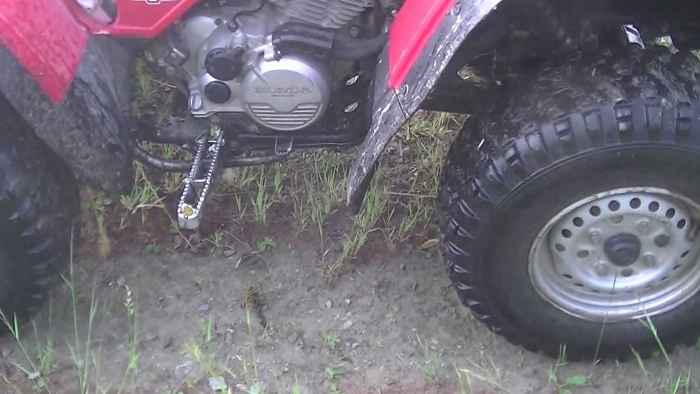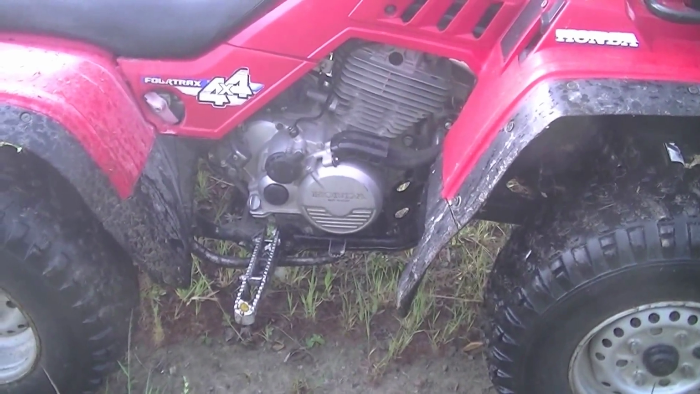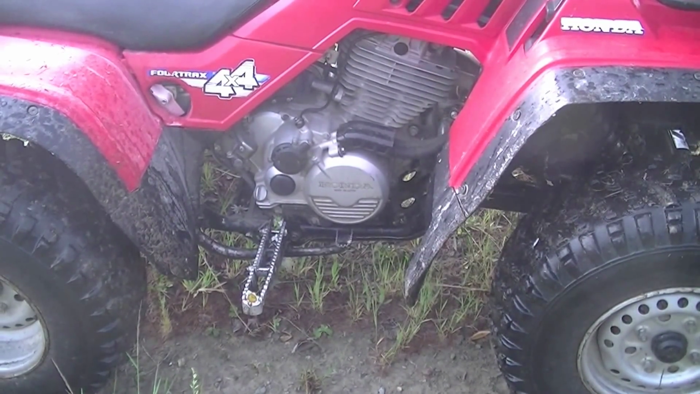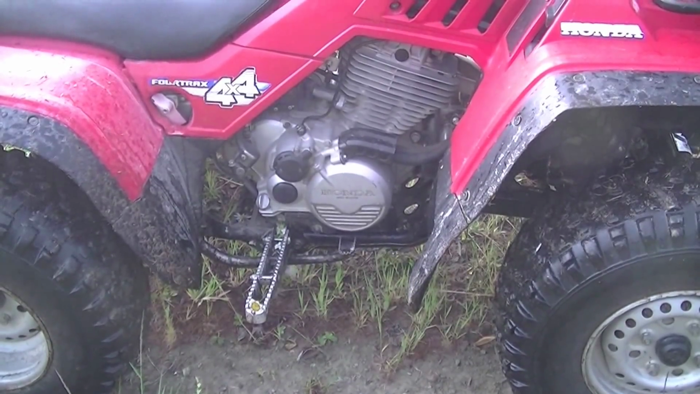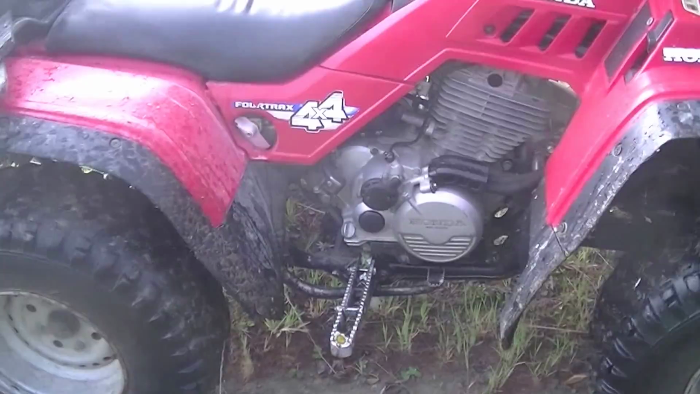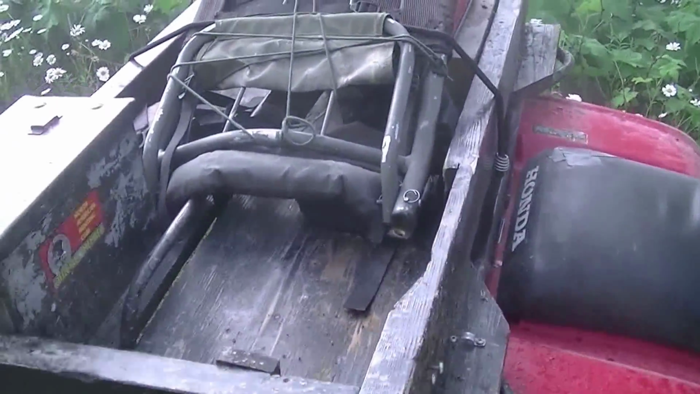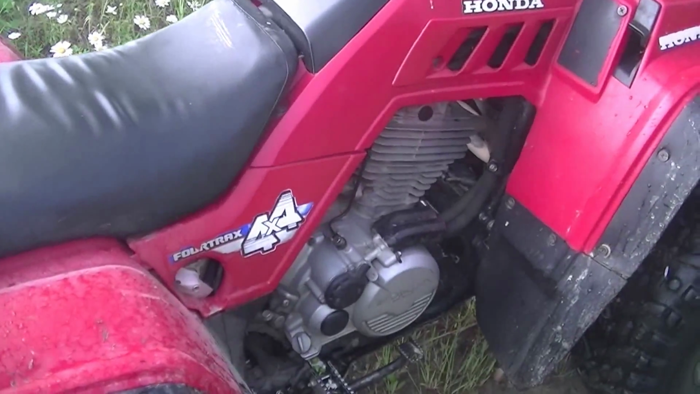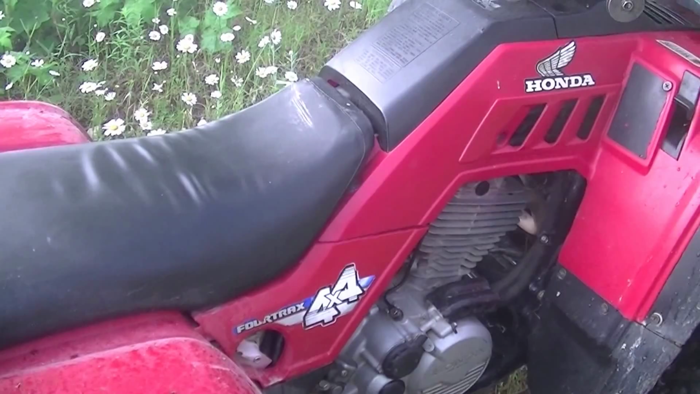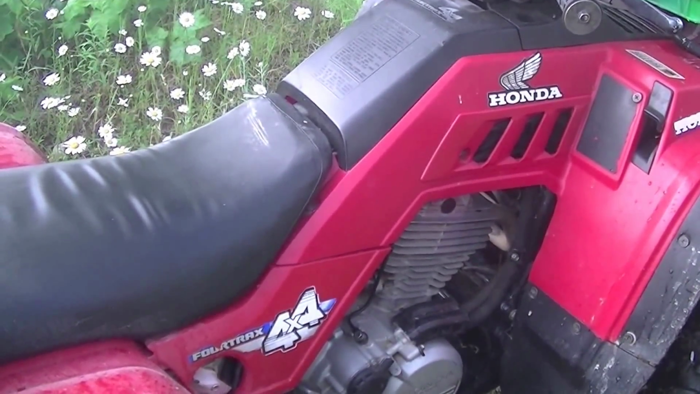Now, what the heck, it just stopped on me. I can't believe it. The last days have not been doing very good for me. My luck is the shits. It just stopped. I'm going to have to check the fuses. I'm going to have to check the gas. I'm going to have to check everything. I'm going to have to check the plug. I got to see what's going on here. Anyways, I'll get checking stuff.